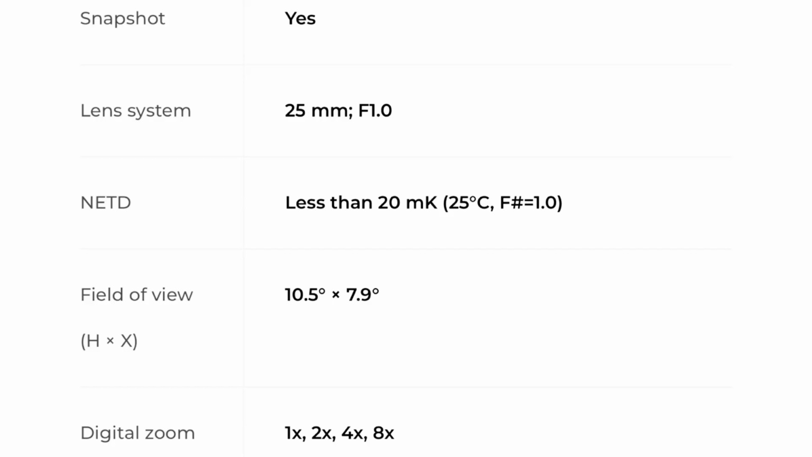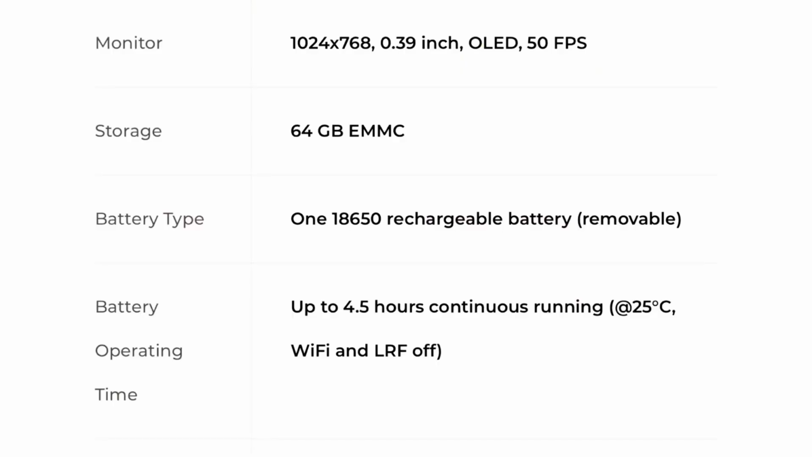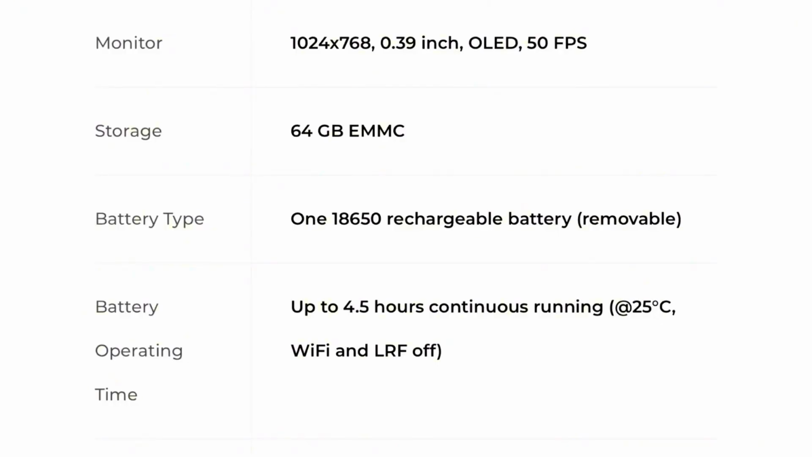NETD, less than 20 millikelvin. So sub 20 millikelvin NETD. Digital zoom, 1x, 2x, 4x, and 8x. And again, that's going to go from 2.5 to 20. Your monitor, so this is going to be your display screen. It is a 0.39-inch display screen. It is an OLED 1024 by 768.